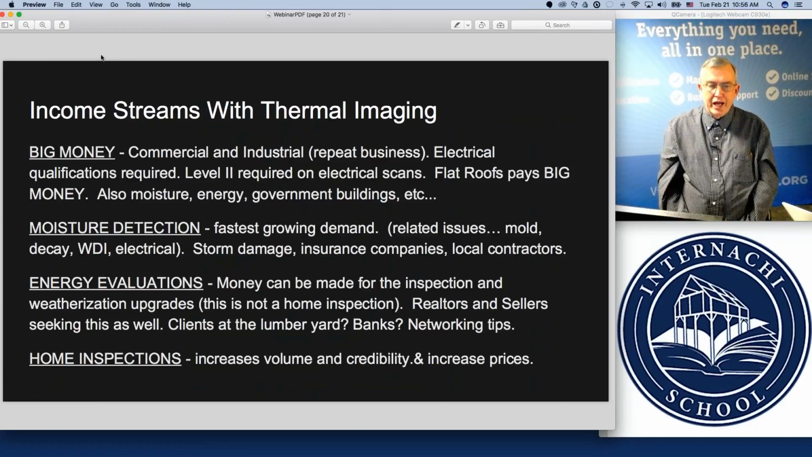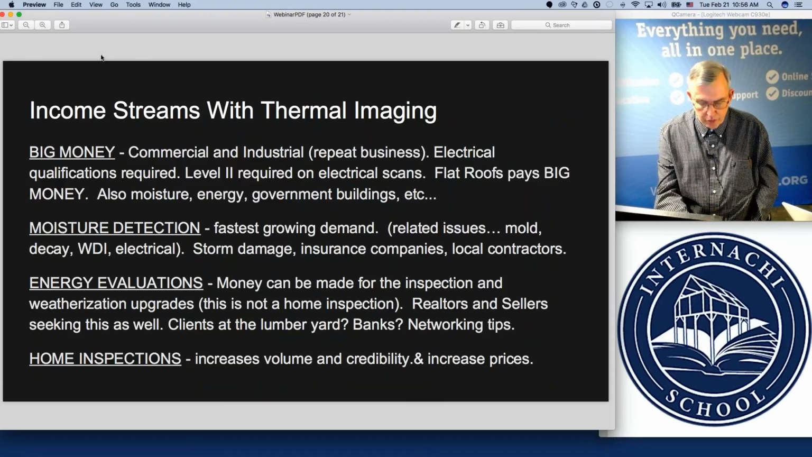The next page there, we talk about money and income streams that you can create through thermal imaging.